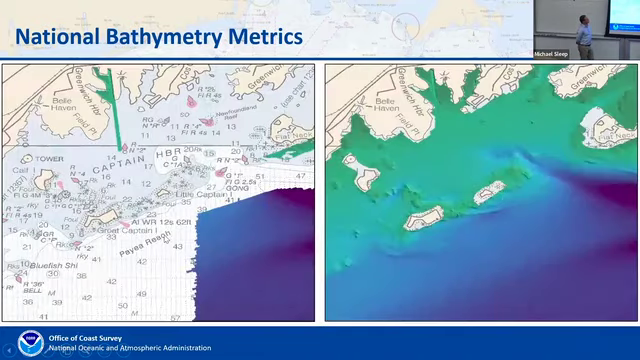There we go. One of the reasons that we're doing generalization is because a lot of our coast is not surveyed to complete coverage. So having this generalization product allows for things like depth contours and depth areas to be created, as well as modelers to understand the seafloor, just in general, like the trends of the seafloor.